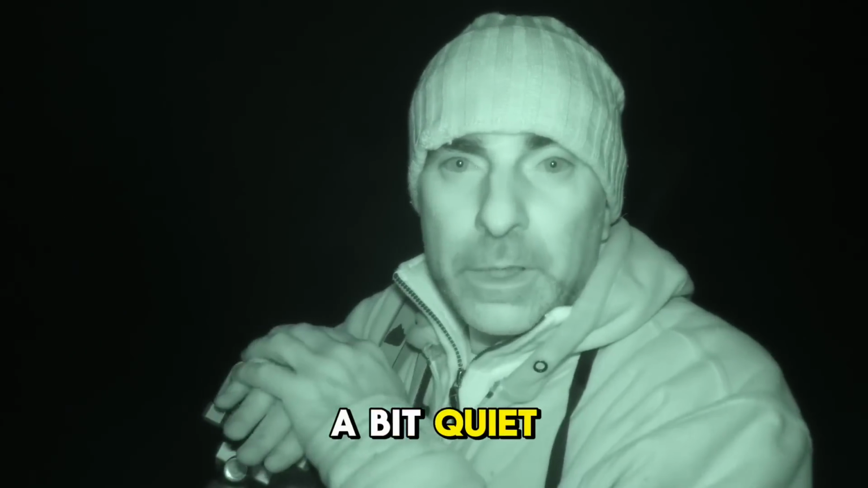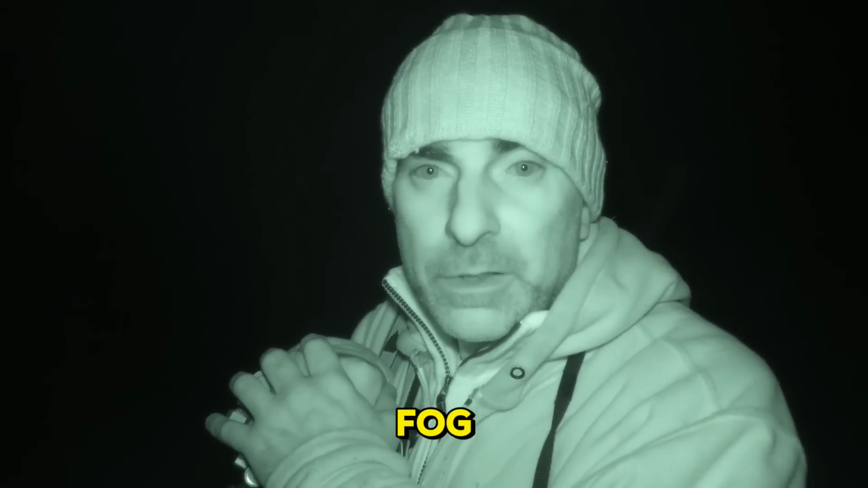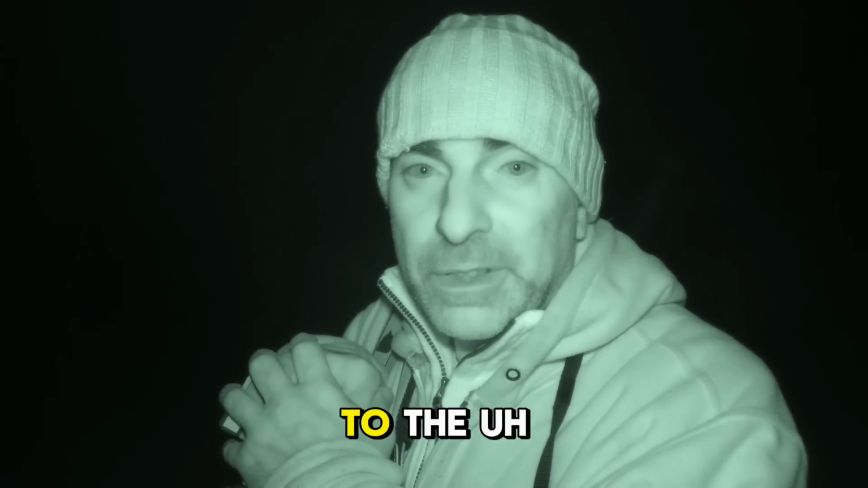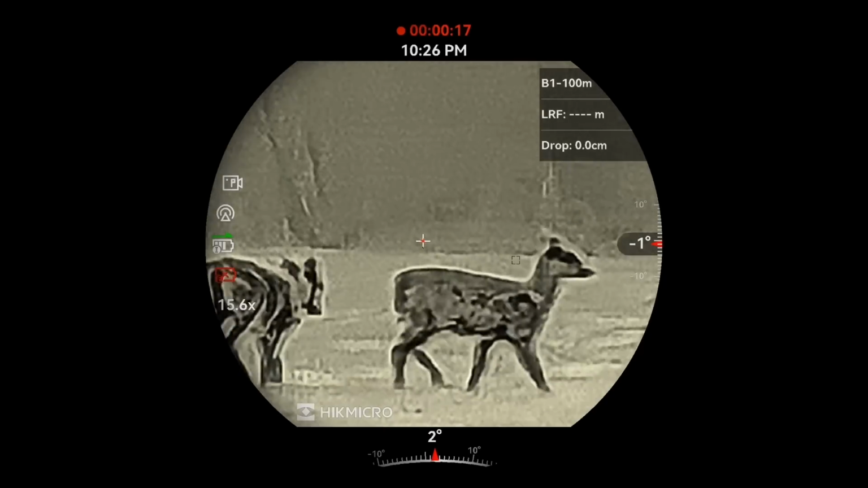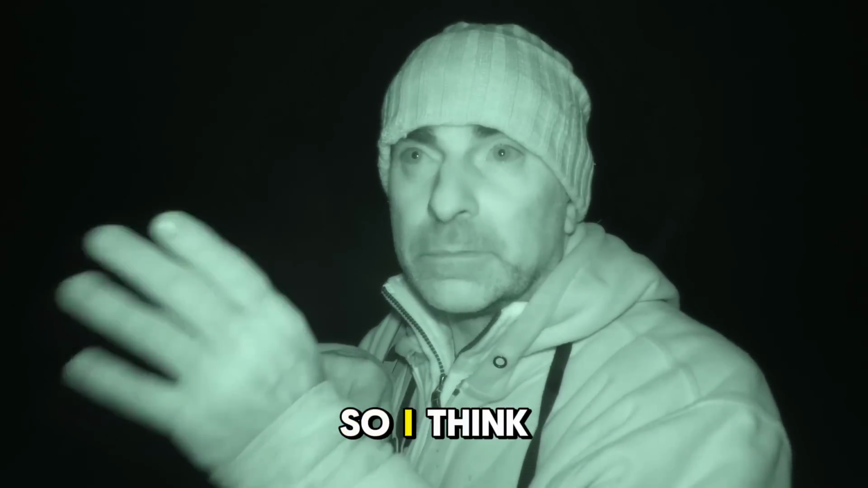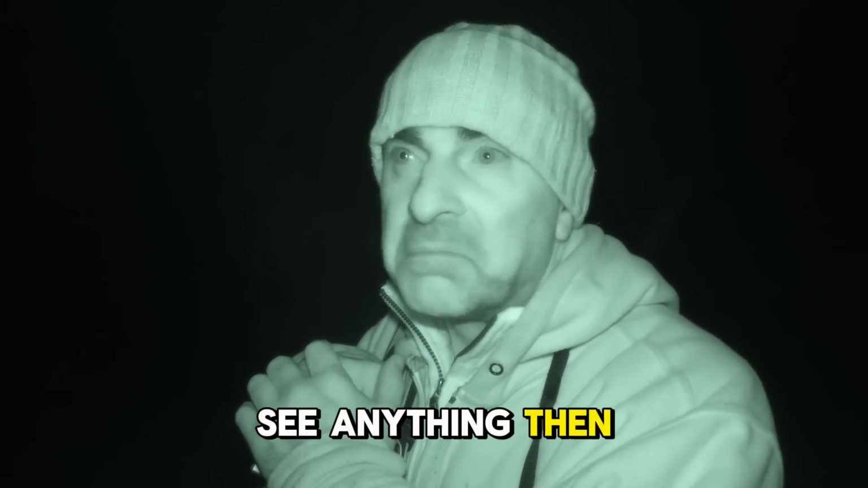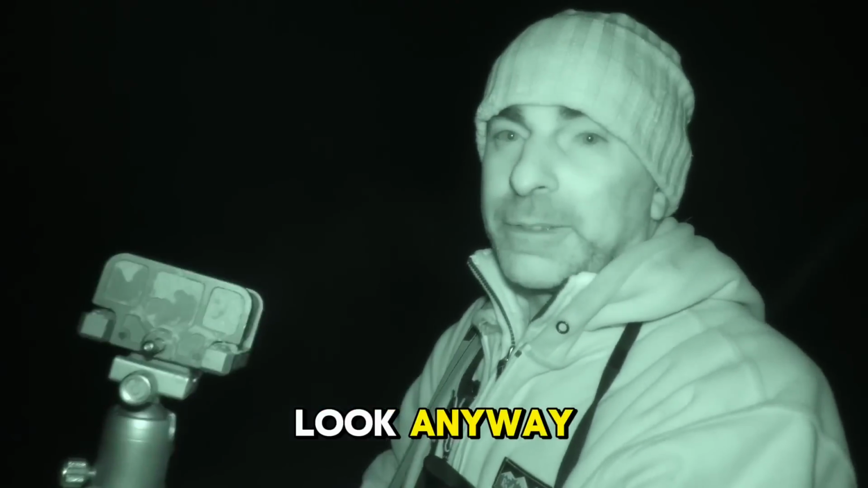Well, it's gone a bit quiet in this area now. There's a little bit of fog, a light mist blowing in and settling just over the field. But it doesn't make any difference to the thermal though. The thermal still cuts through it really well actually. But yeah, it's gone a bit quiet here, so I think I'll walk down to the next field, but if I don't see anything then we've had a good night. I'm quite happy with that. But yeah, we're going to have a look anyway.